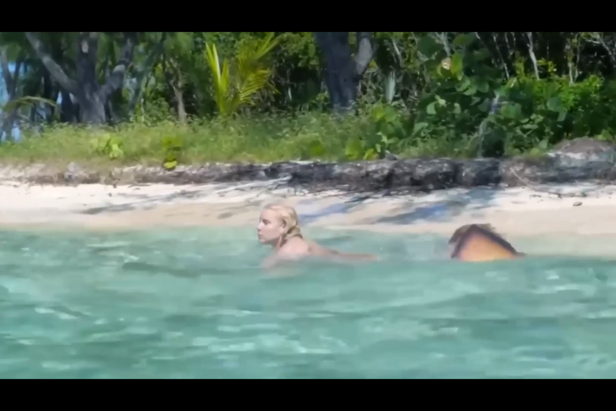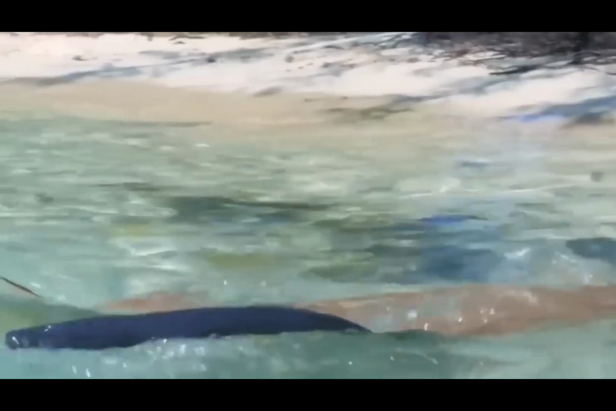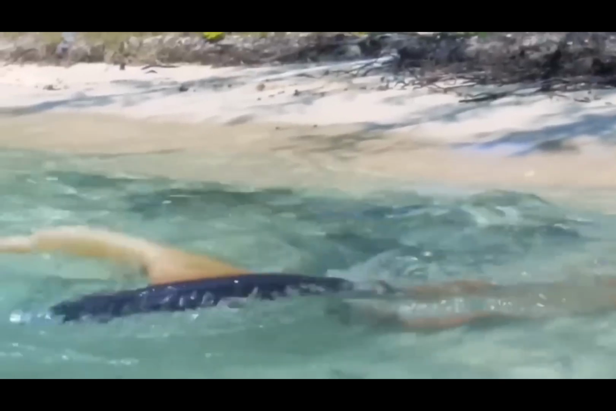And that is how these mermaids trap their victims. So do not go near if you ever find a beautiful mermaid lying on the beach. Never.